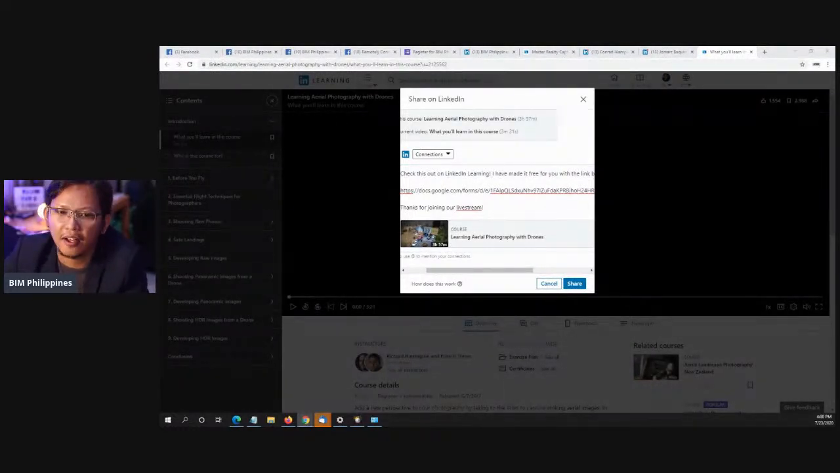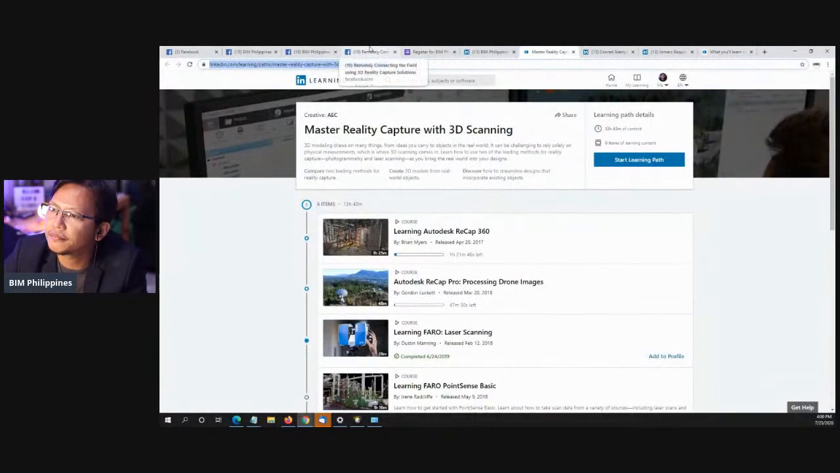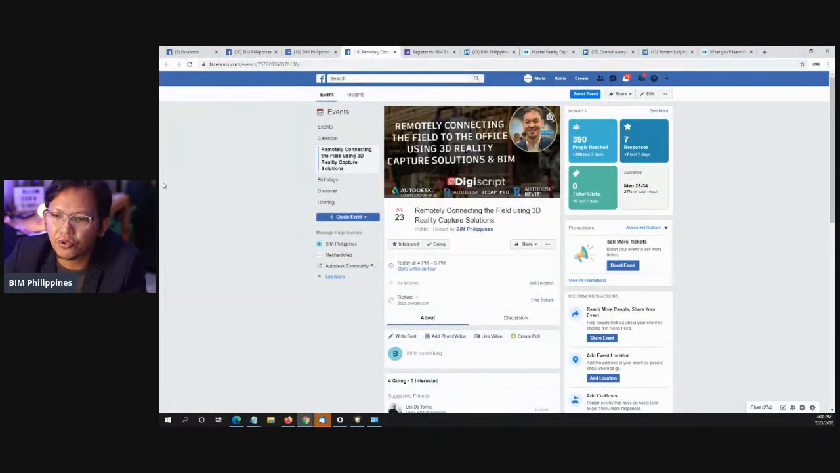So we have Digiscript to share more about reality capture. Not only reality capture, I believe they will also be sharing laser scanning.